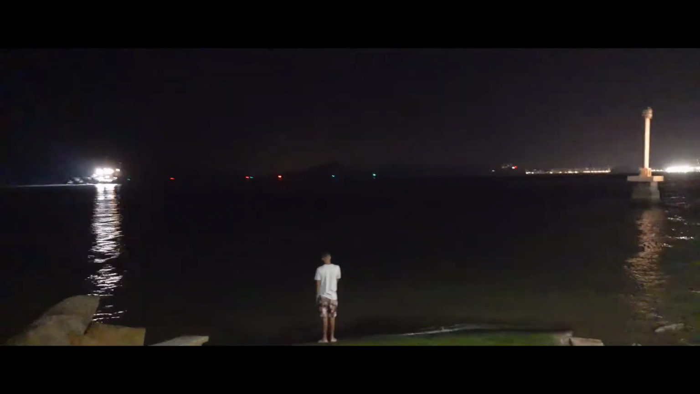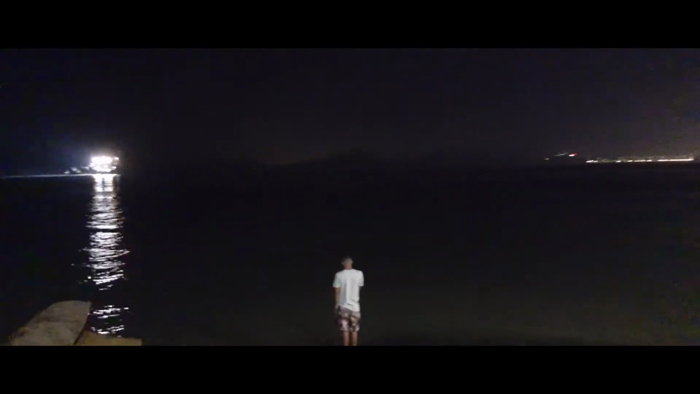Those are ships waiting their turn to cruise into the port. So this is like a bay. It's night, so you can't see that so clearly, but that's a bay. You can see mountains over there, more mountains behind here.